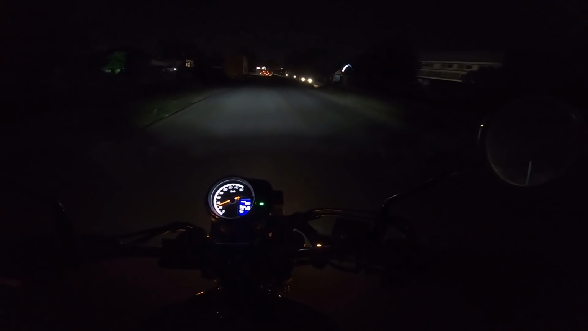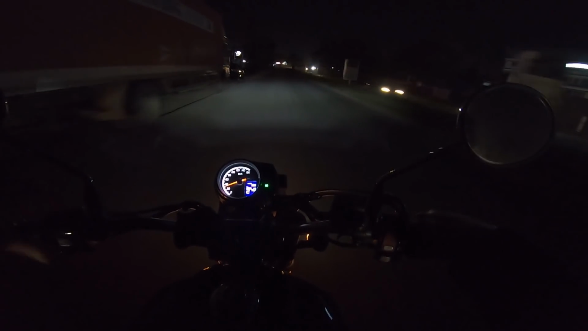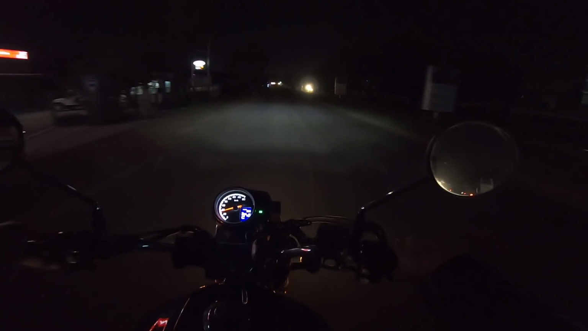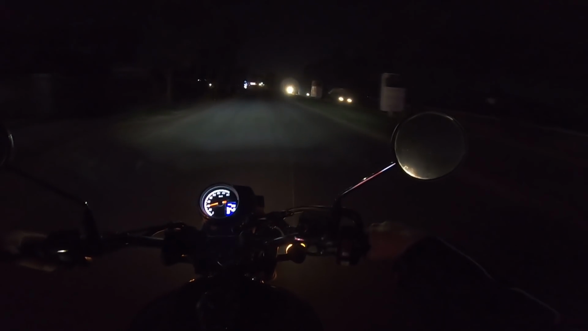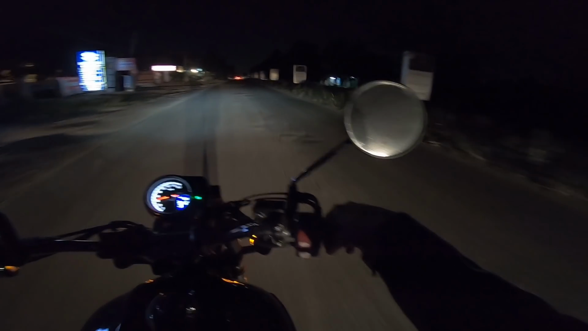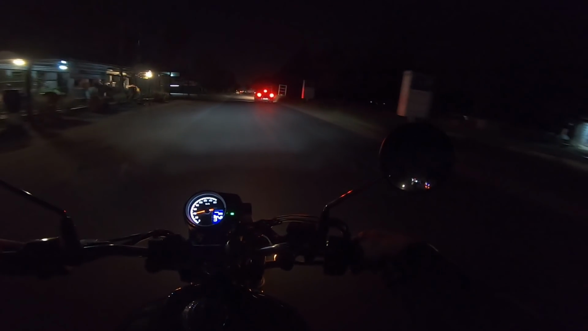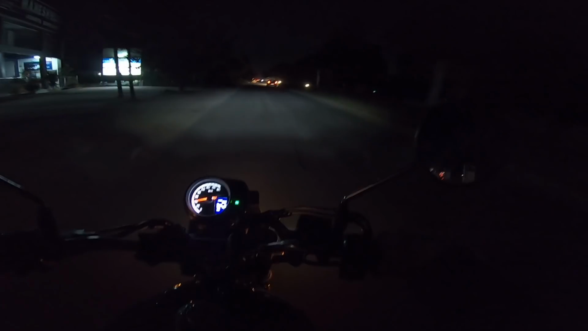Just doing a quick ride in the night today to see how well the CB350 can light up the road. So guys, I am on a road which is sort of a semi highway kind of road which does not have any street lights or whatsoever. So you can see, let the car pass away. You can see, this is pretty much the brightness of the low beam, what you can see on the road.